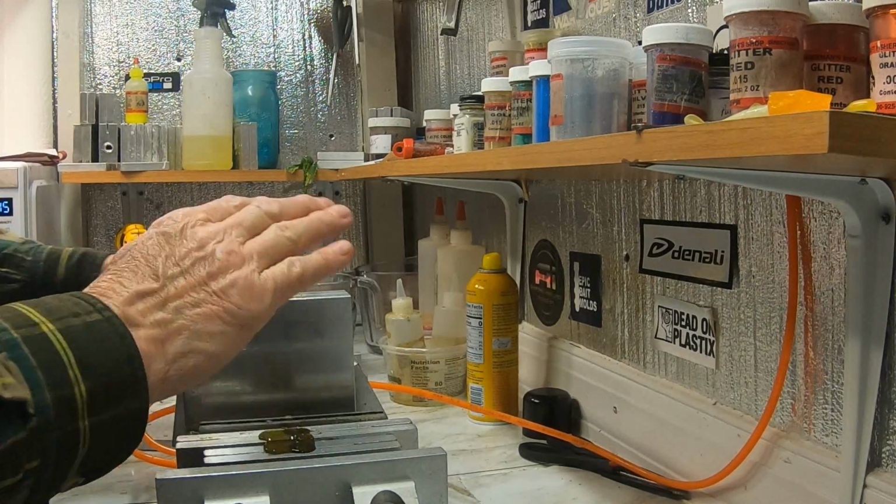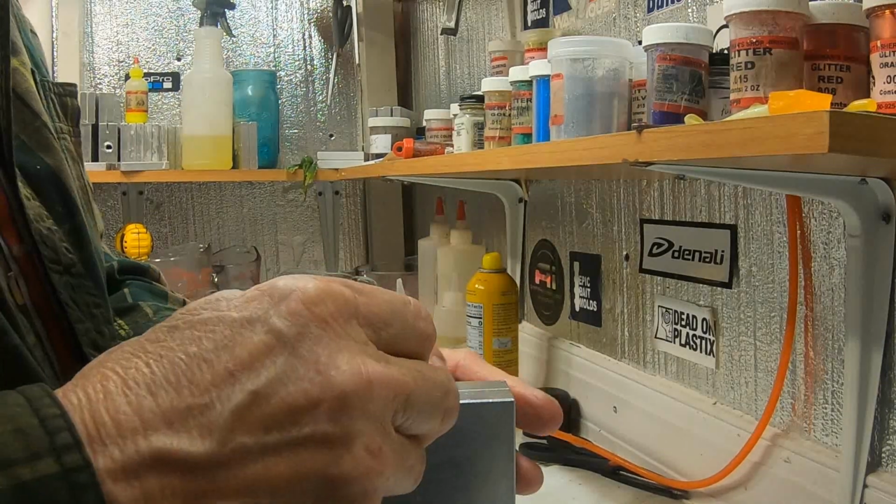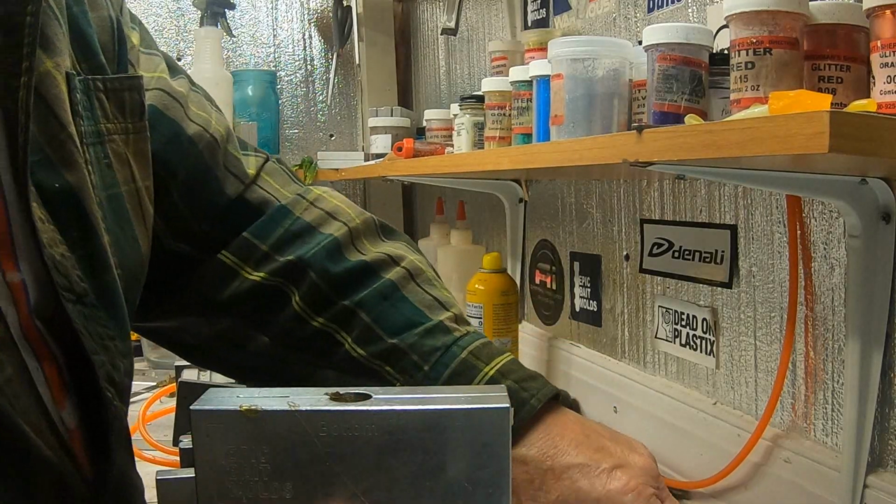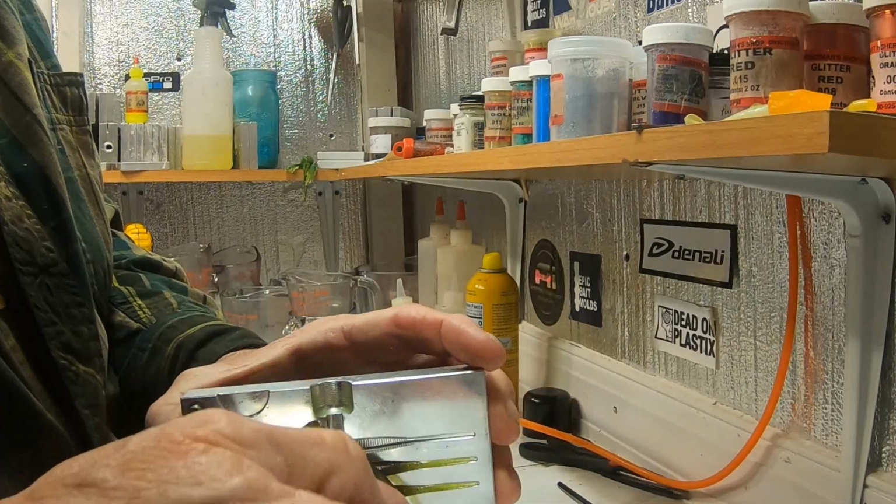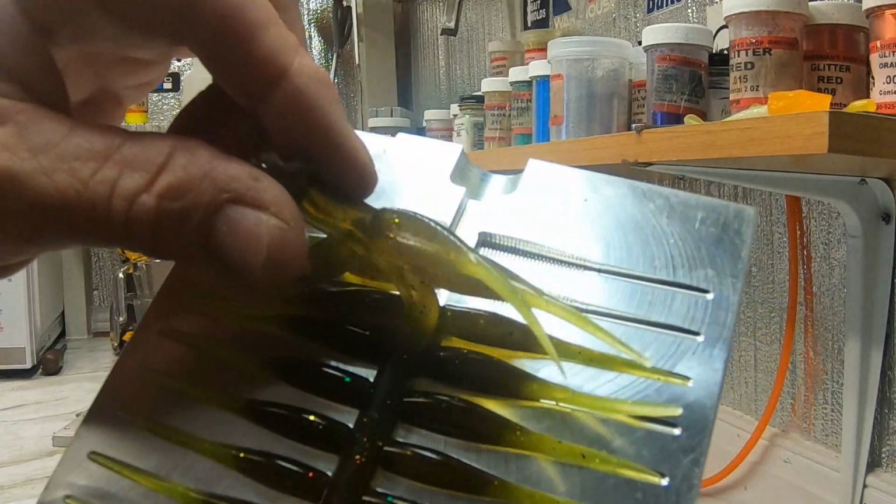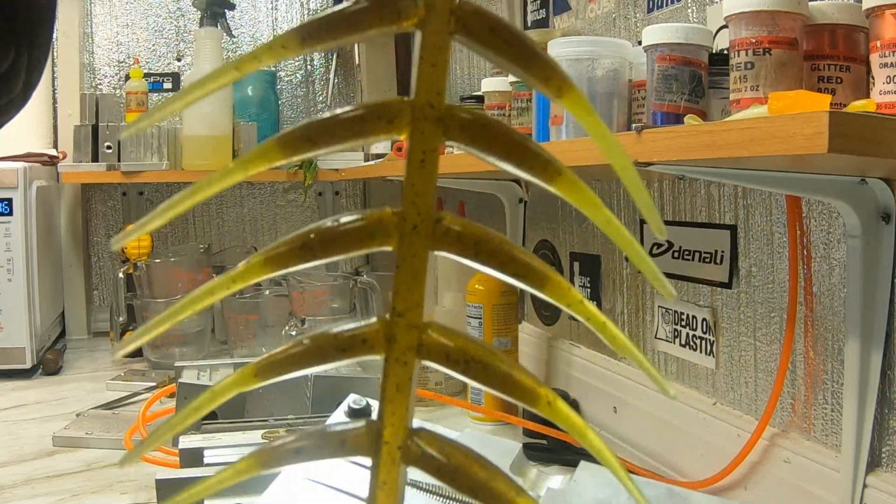Alright guys, you ready? So this is an excellent dirty water color. I heard somebody, I can't remember who it was now, I watched a lot of the fishing on YouTube. Somebody was talking about using green pumpkin for dirty water. I don't know who it was. I went, yeah, that's a good idea. Bam, what do you think? That tail's going to draw some attention, isn't it?